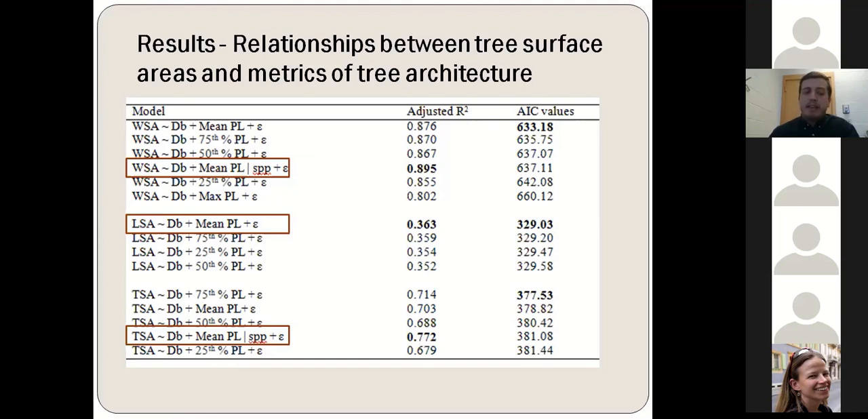And then the model that predicts total surface area as a function of the box dimension and the mean length of all paths, with the addition of the species, was found to explain the most variation of the total surface area. So it had the highest explanatory power, but it was not the most parsimonious either.